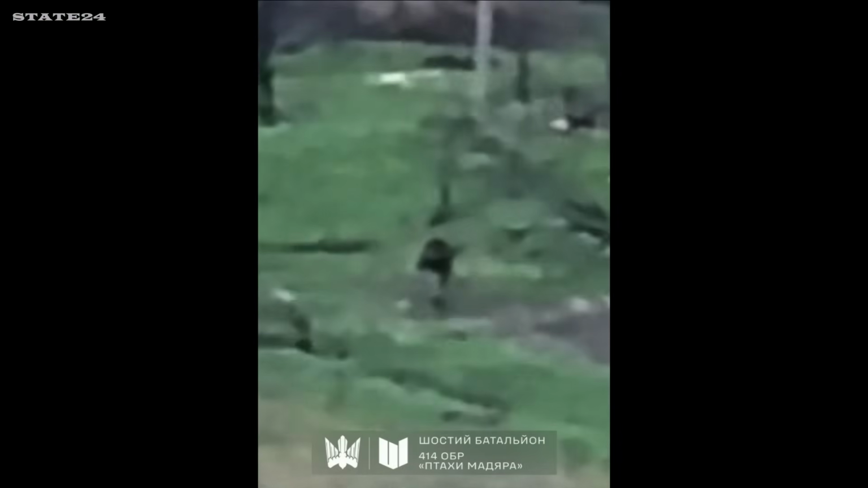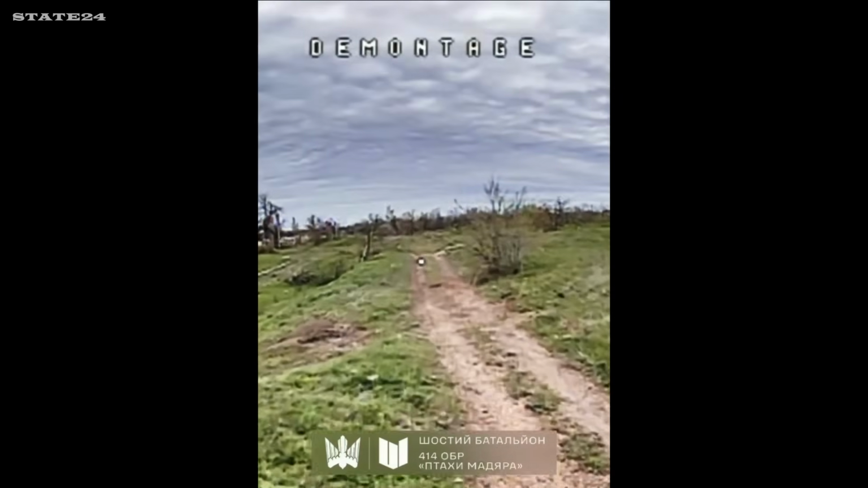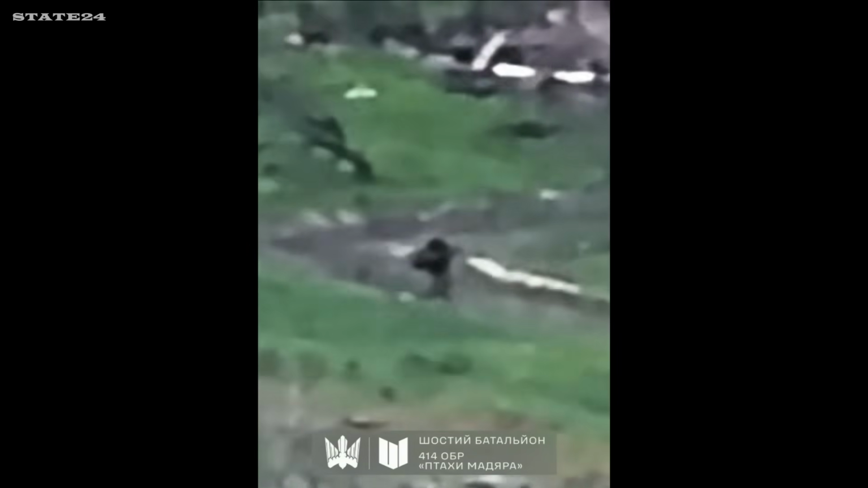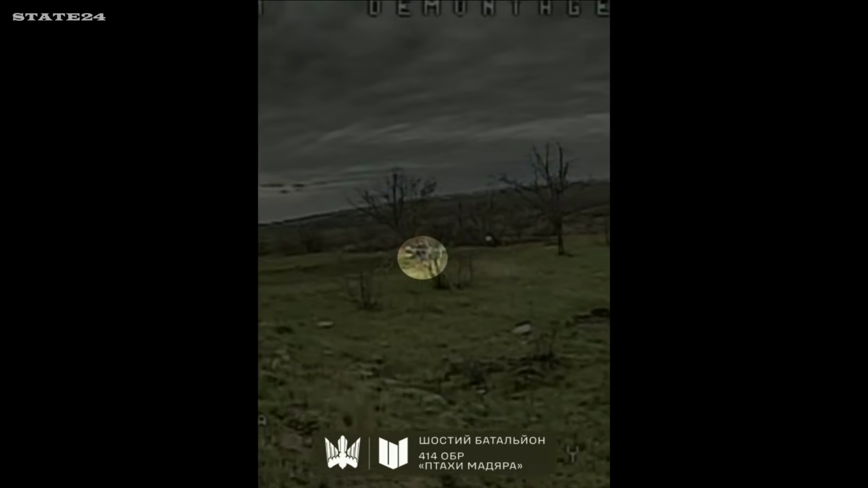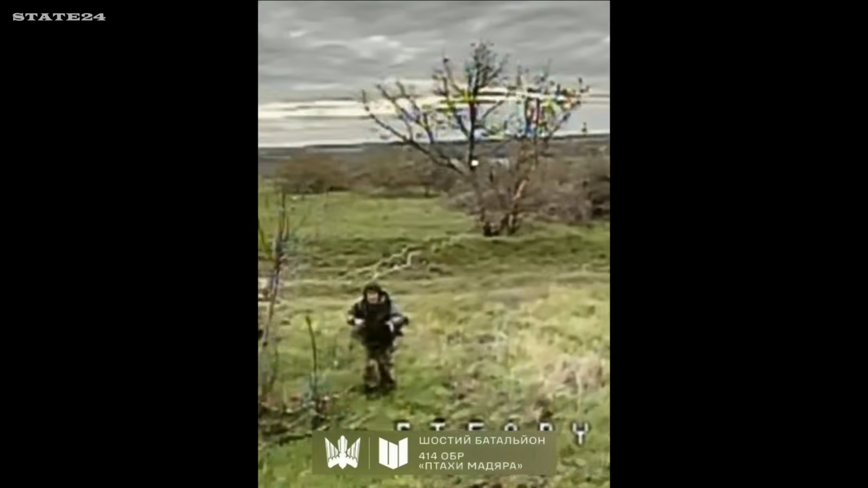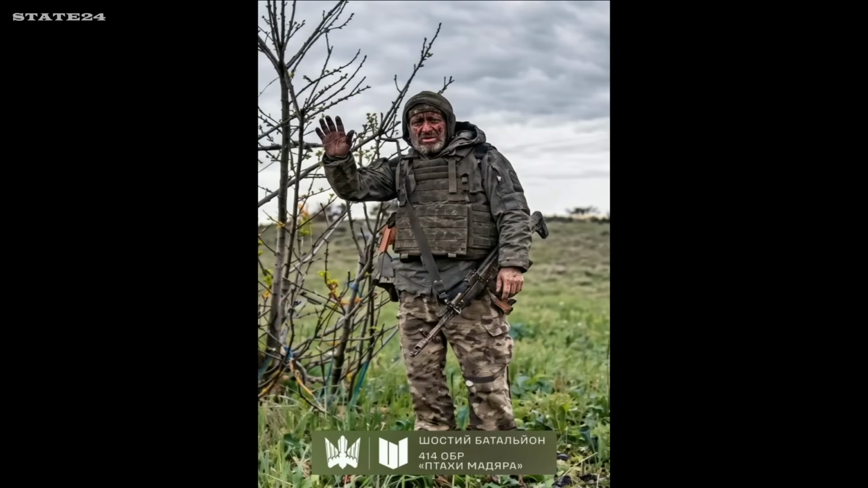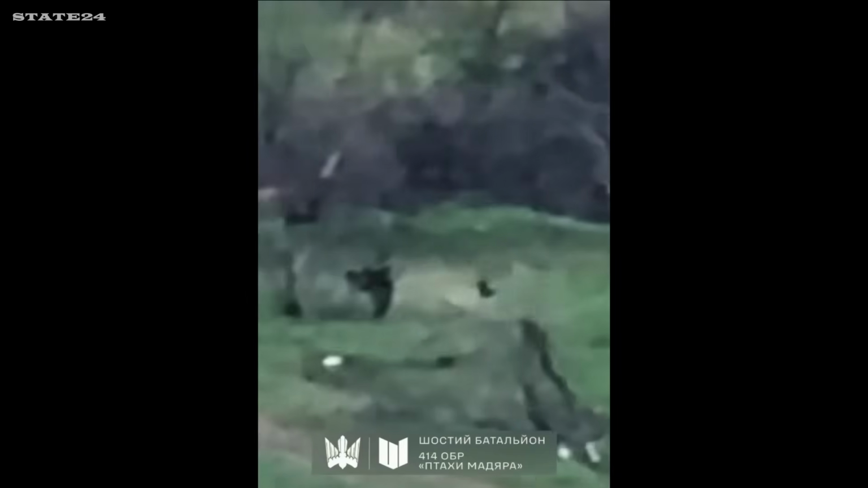A lone Russian soldier in open terrain, tracked for a while before the FPV drone is sent in. As it approaches, he notices it, doesn't run. Raises a hand instead, almost a wave. Maybe he mistook it for one of his own. He looked older, possibly didn't recognize the threat in time. It didn't change the outcome. The drone found its target.